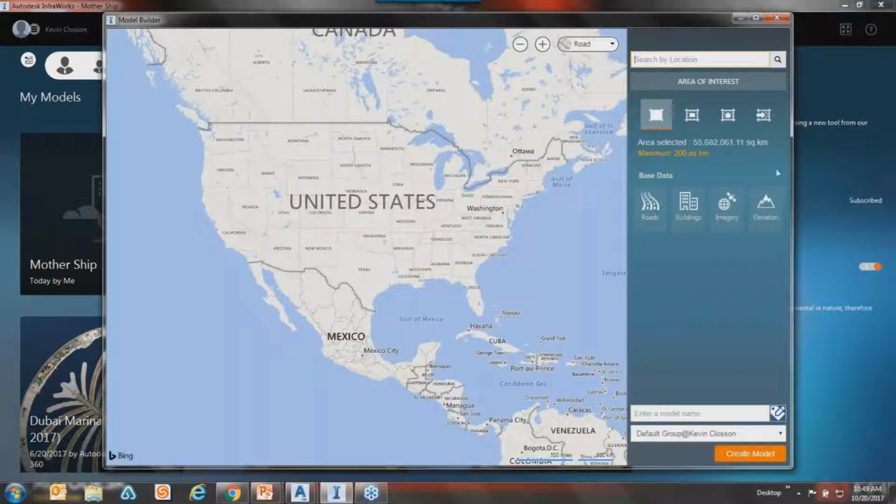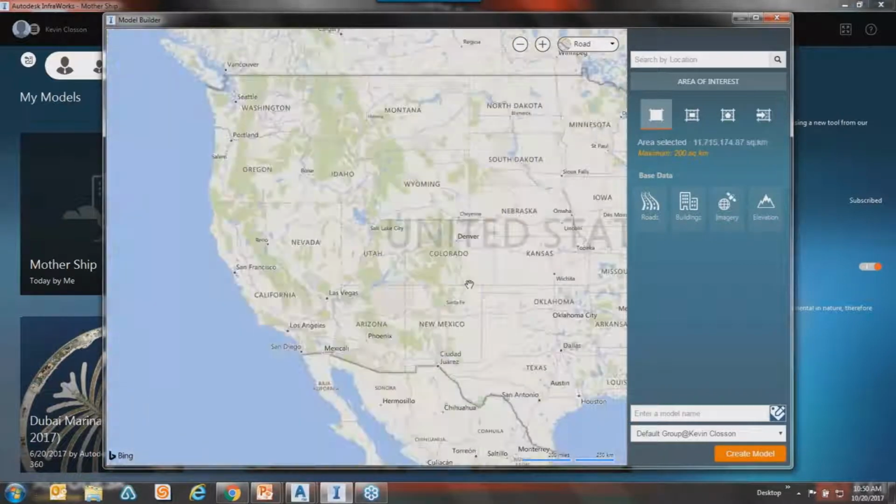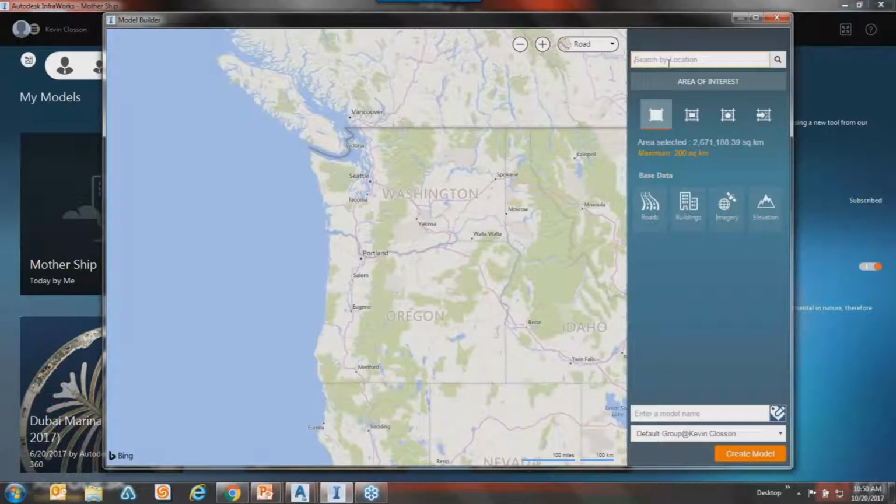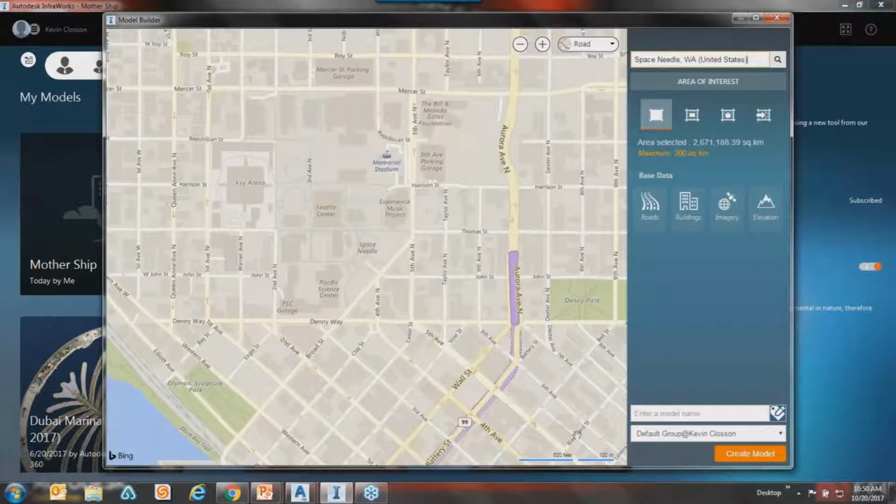Within the model builder, you can see over here on the right-hand side, I can search by location, or if I had an address, or I could just start zooming in and out and figure out where I want to go. In fact, why don't we do this? A landmark. How about the Space Needle? Probably heard of that. If I took the Space Needle, it'll zoom right into it, and the location, I believe, is right there actually. They took the circle out of it here.